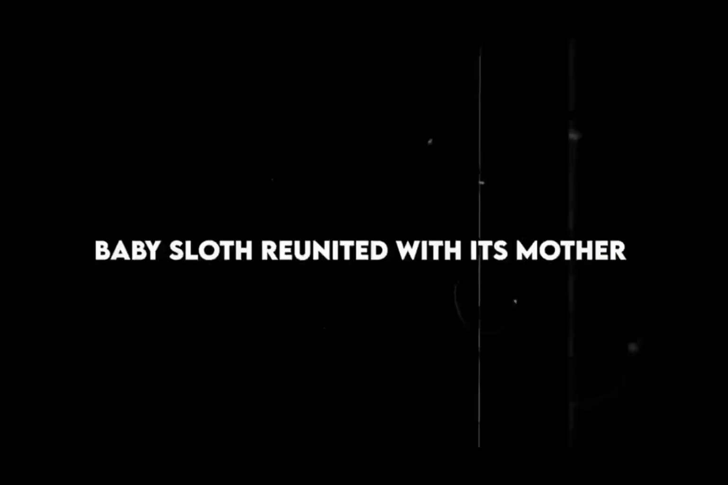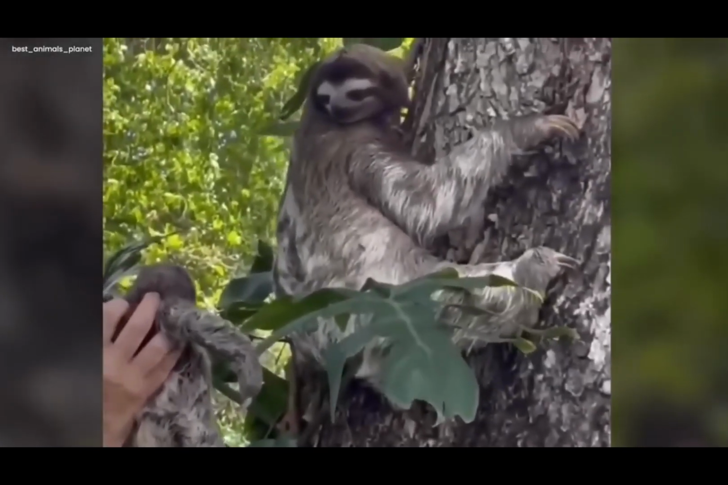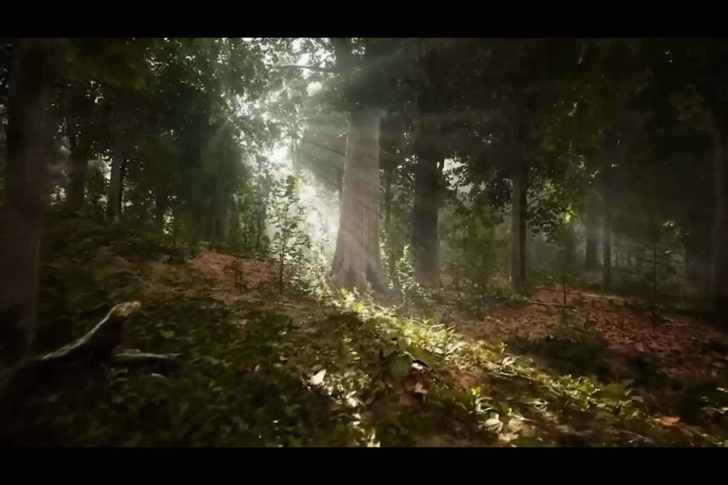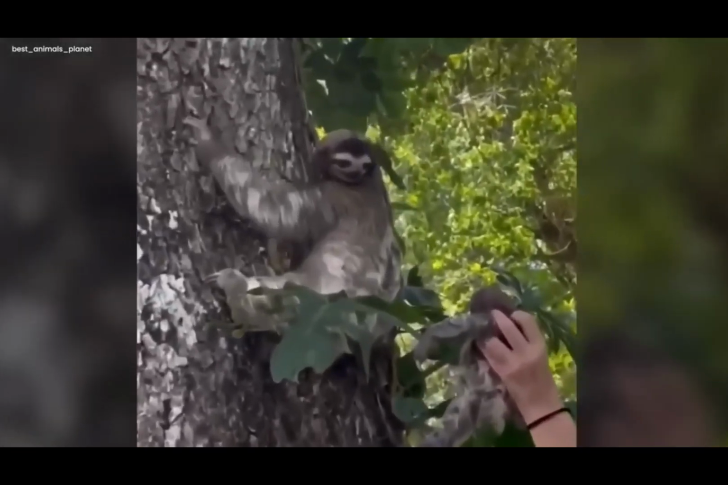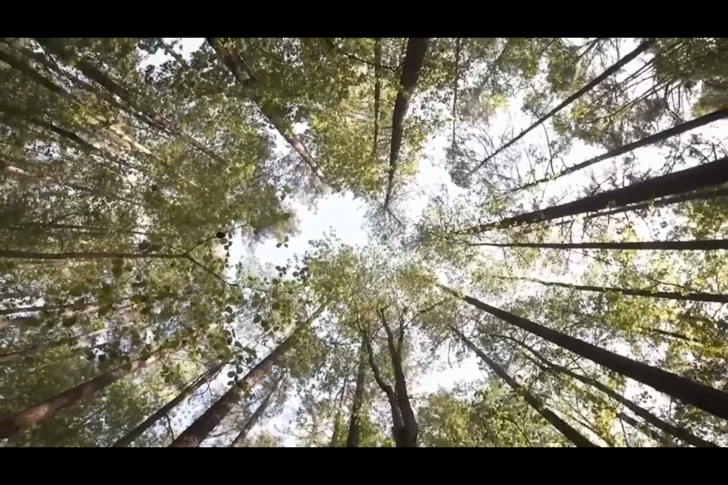Baby sloth reunited with its mother. Video showed that in a special forest, during the daytime, something magical happened. Someone appeared, holding a tiny baby sloth in his hand like a secret. The leaves whispered as this caretaker moved through the shady forest, a guardian of a hidden story.